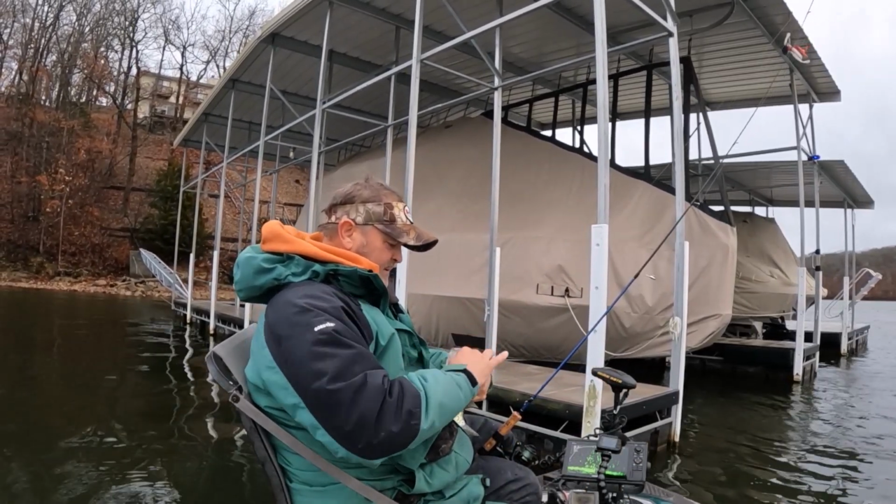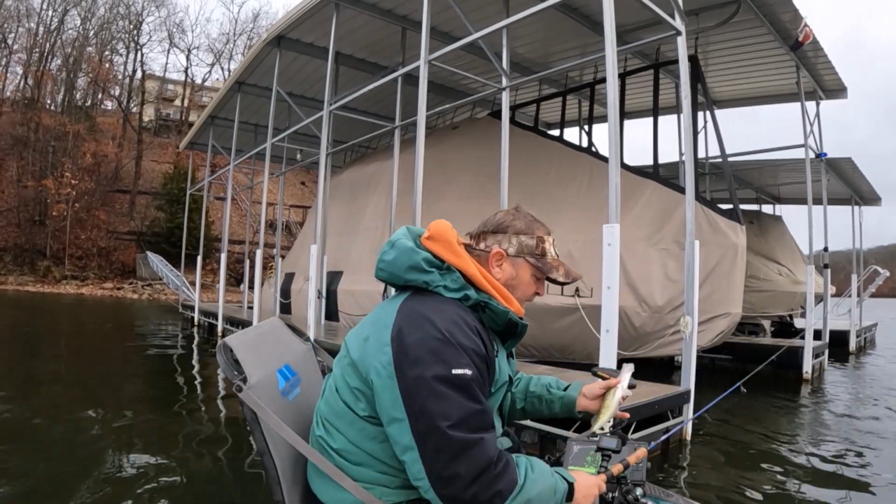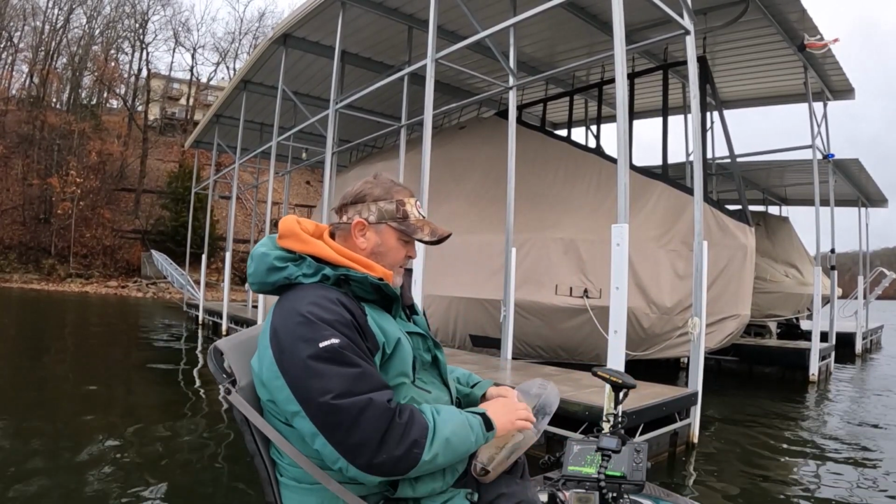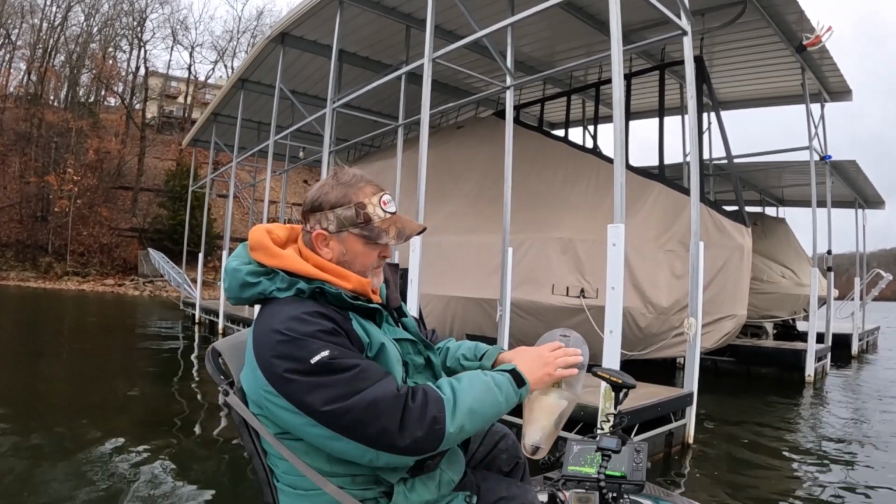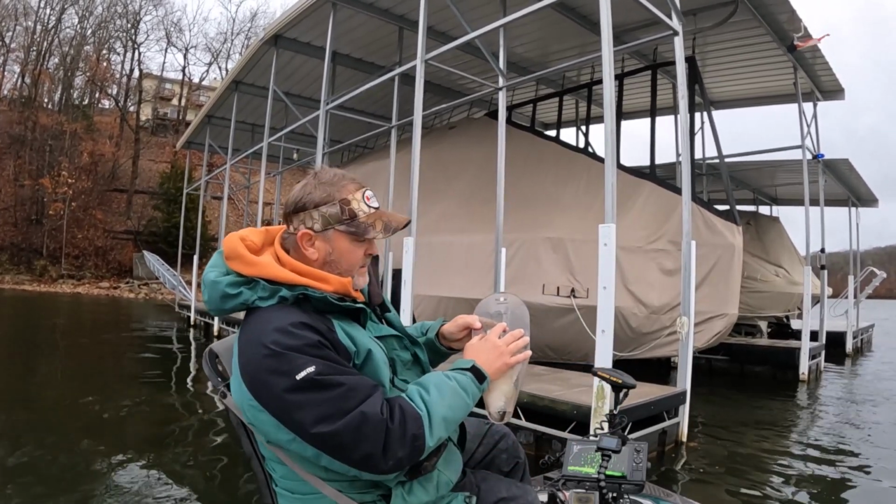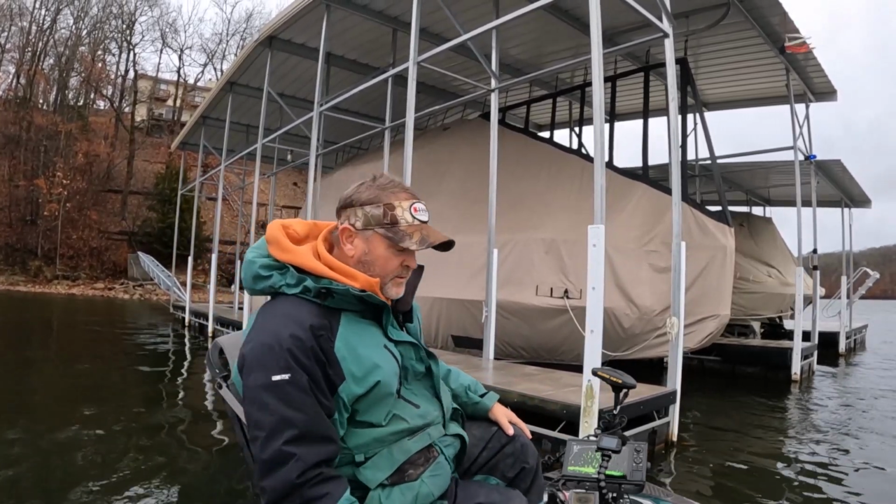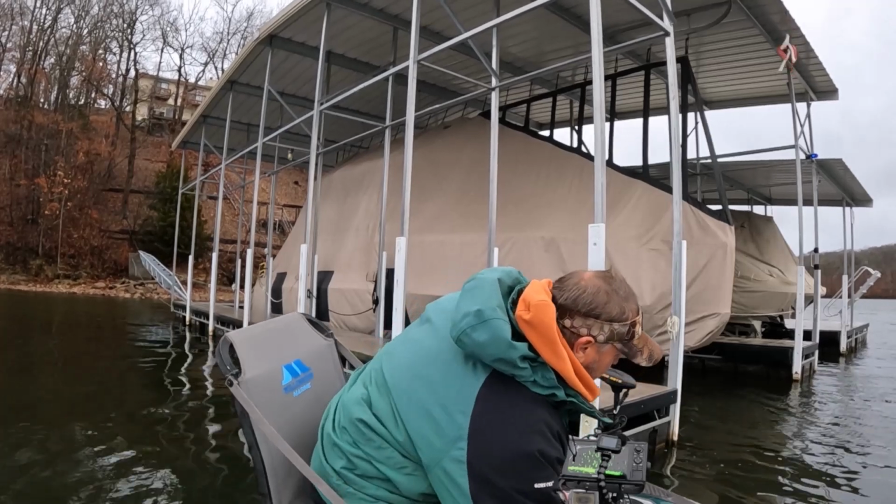Would you guys keep a limit right before a bad cold front coming? You know you ain't going to get to fish for a week. Look at there. He is not 9, 10.5. Right before a cold front gets on, and we got about 4 inches of rain.